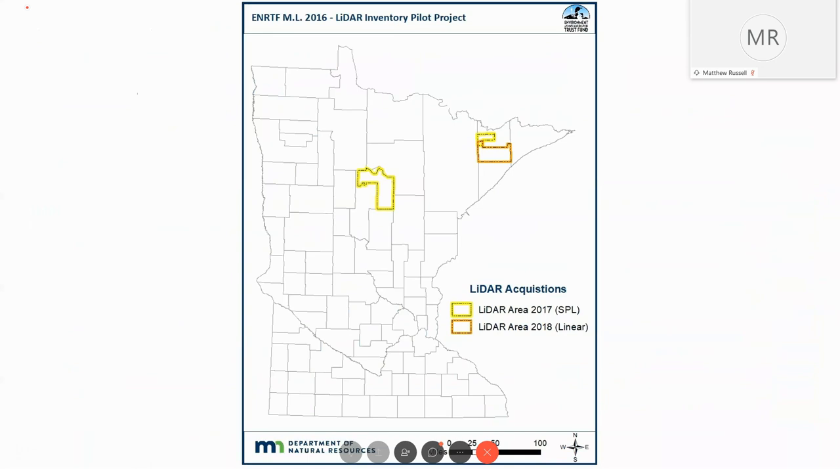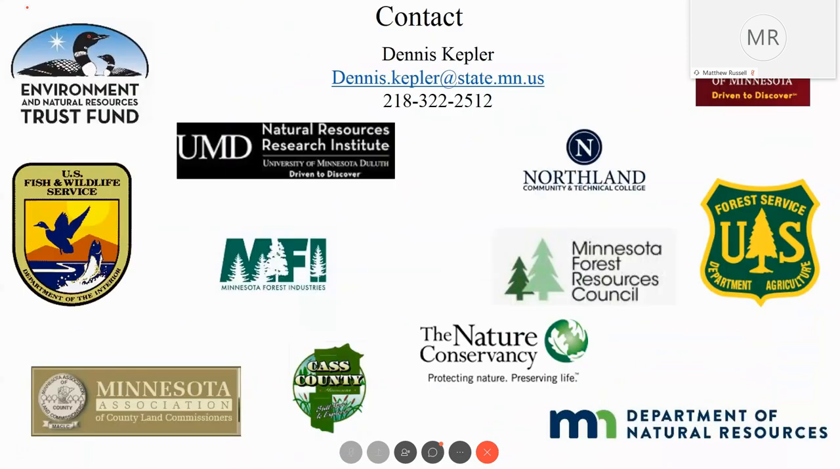And then this is actually my last one. We have collected some new LiDAR data in 2018. We just completed it in that orange area up in Lake County. There's some overlap with our previous collect. This is linear LiDAR, so it's not SPL or single photon LiDAR. The new data is linear, and it is very high density. We don't know where it is yet, but our criteria was over 18 pulses per square meter.